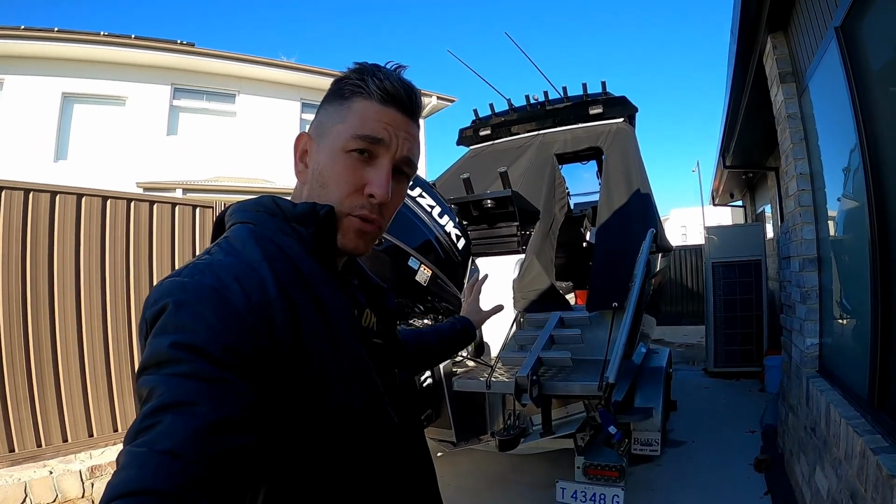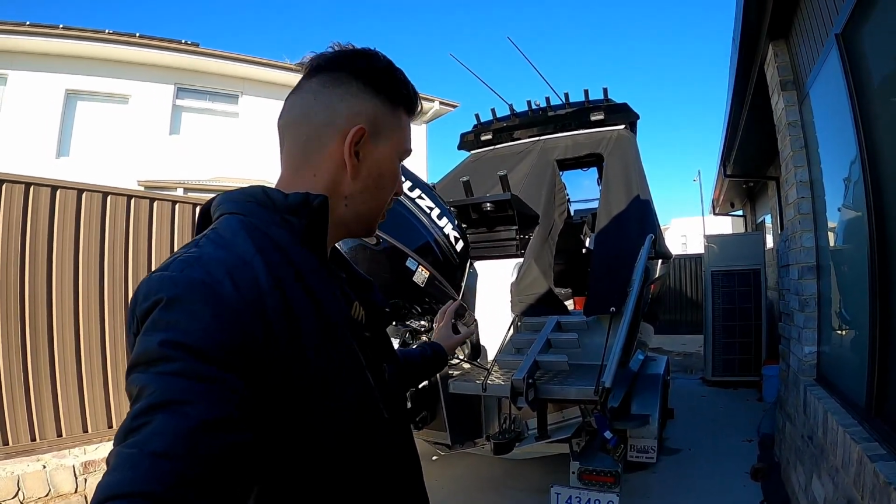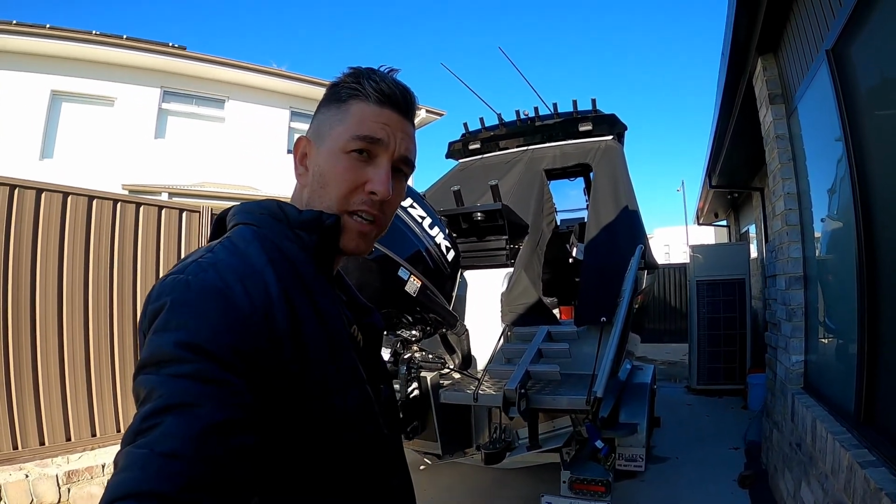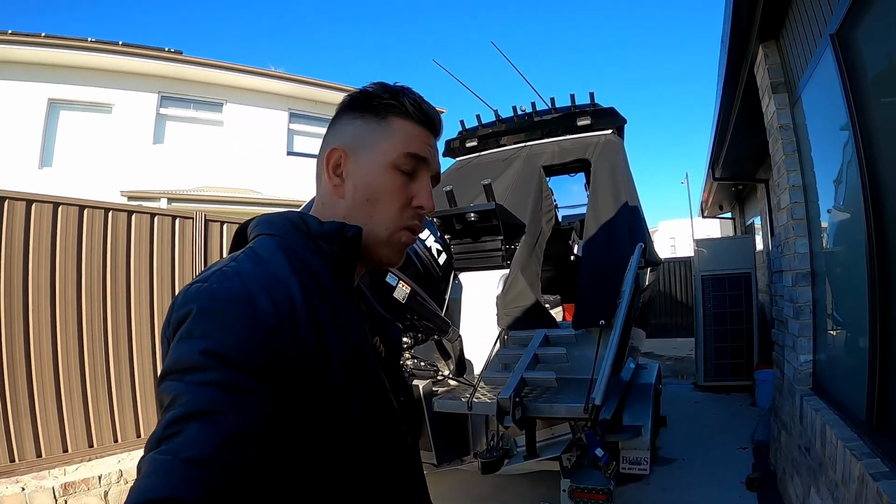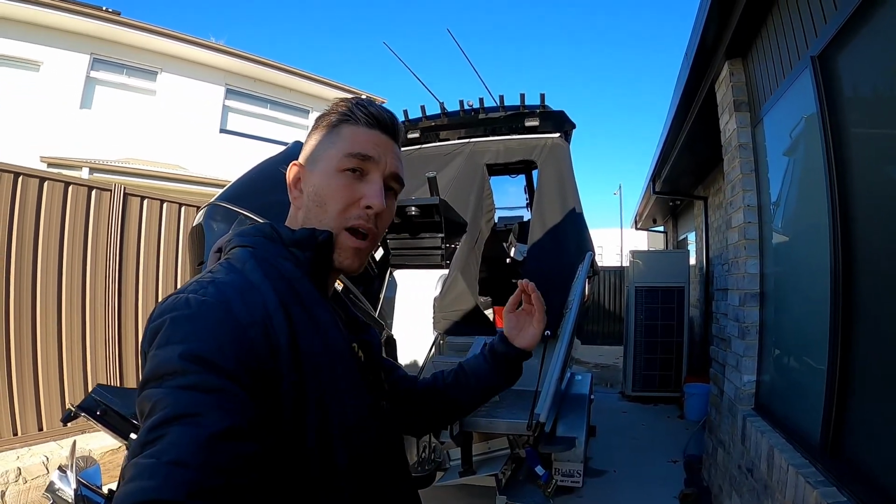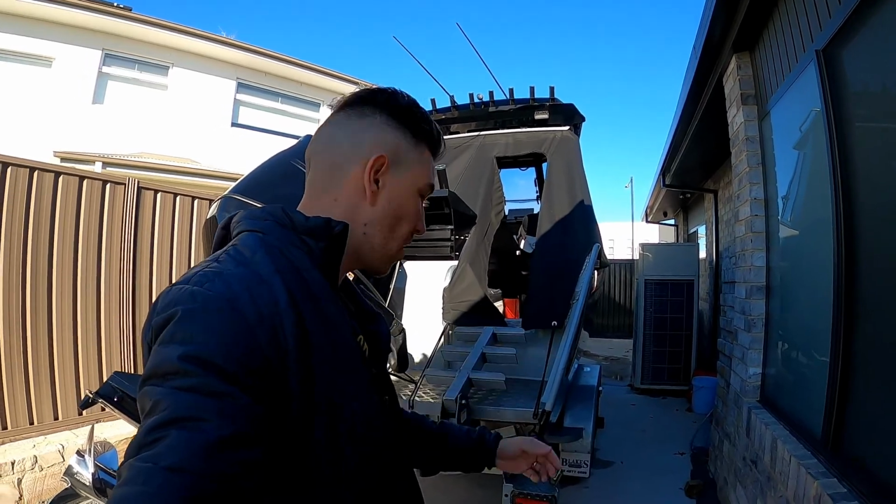As I mentioned, it's got dual chirp, low and high. Most units on the market can't actually support a dual chirp transducer. They can only support a single chirp transducer, so low or high. And I like to run both, either one at a time or both at a time.